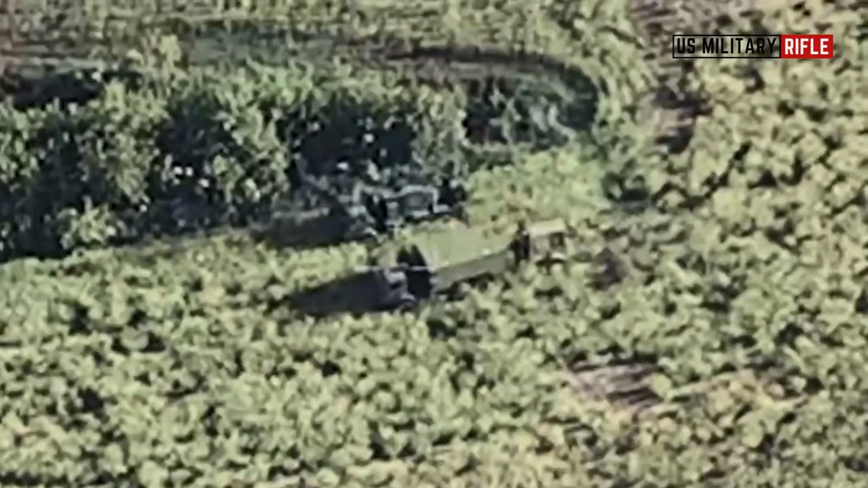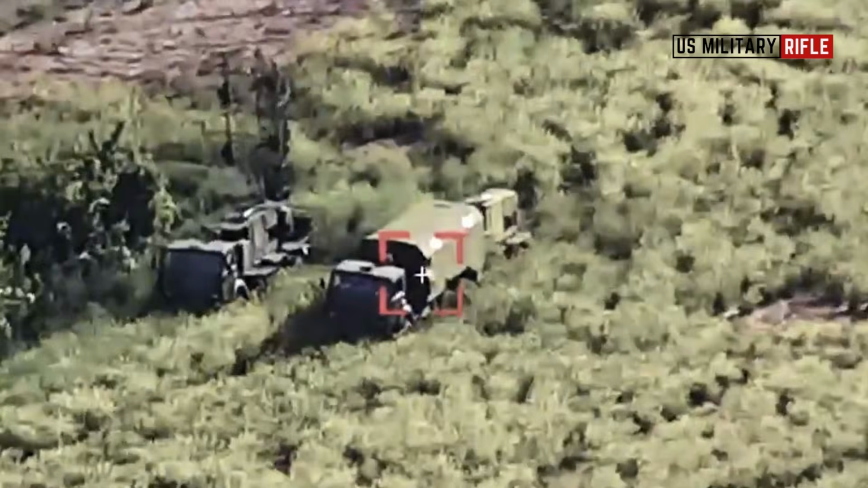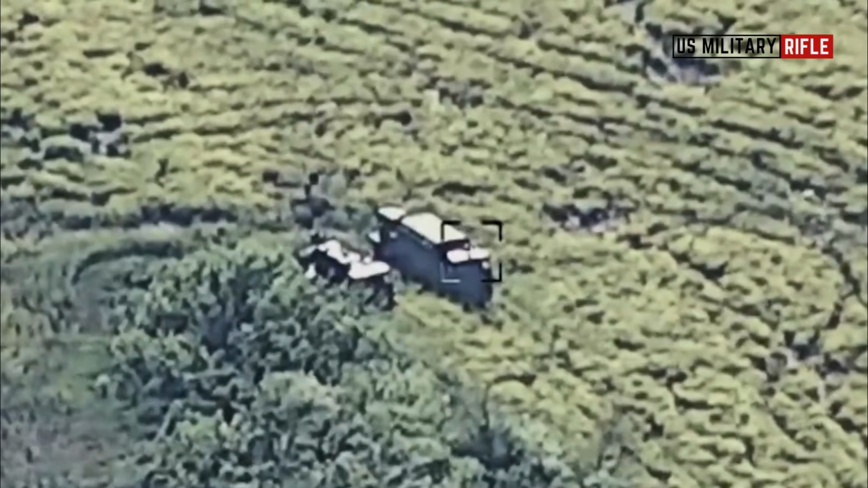Last week, unmanned systems forces also struck 4 Russian self-propelled air defense systems worth millions of dollars during overnight operations on March 6th.